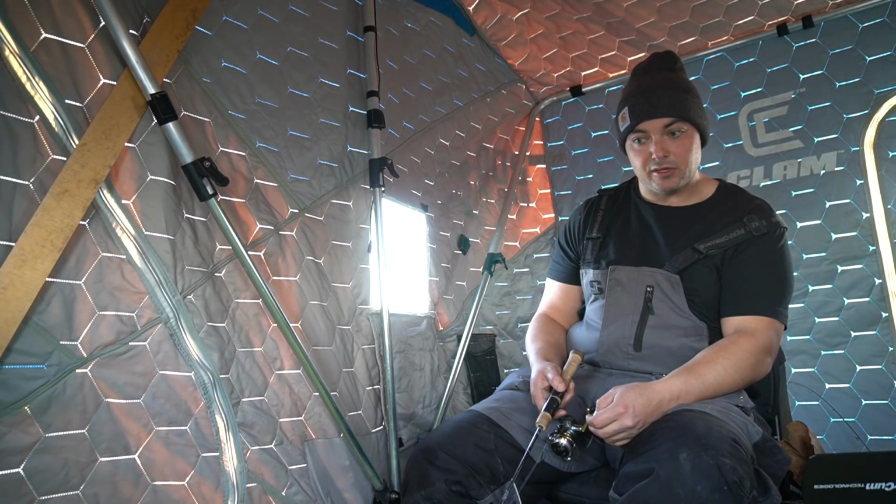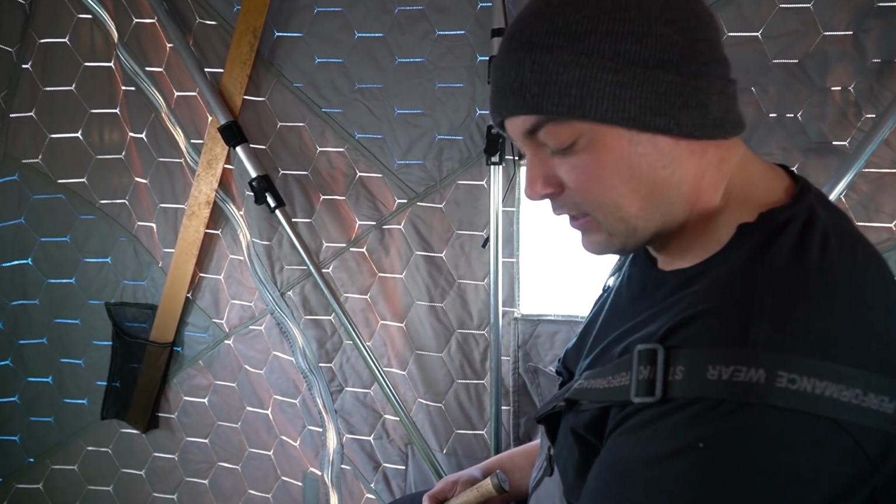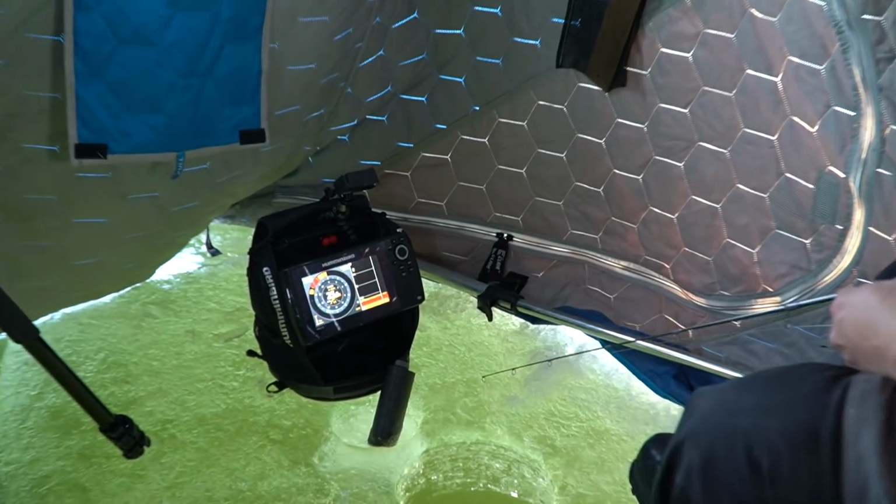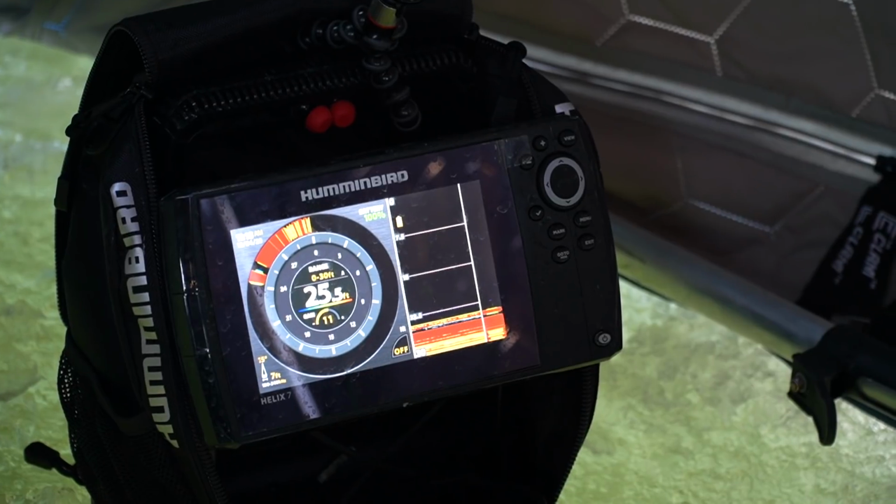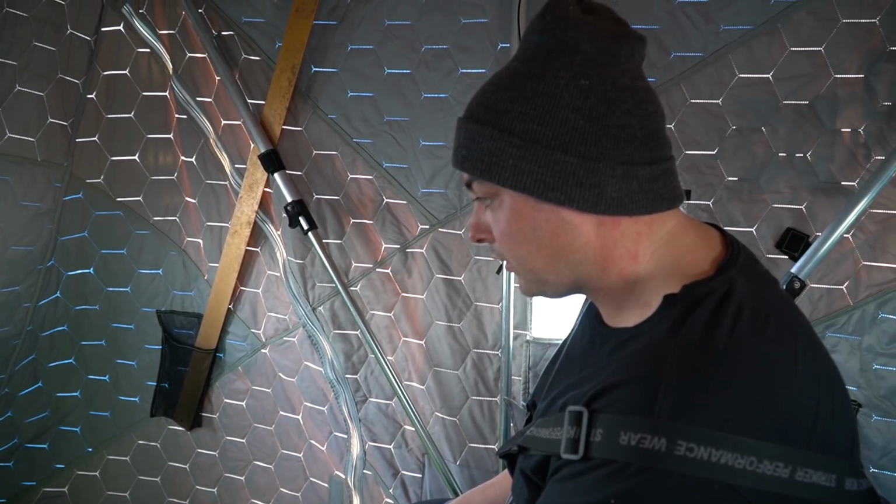Something coming up on the Humminbird. Still nice to have the flasher. It always gives you a forewarning before stuff comes into picture on the camera. I can see he's right below the camera. He hasn't quite worked into the picture yet. It really is nice to run them both in unison.